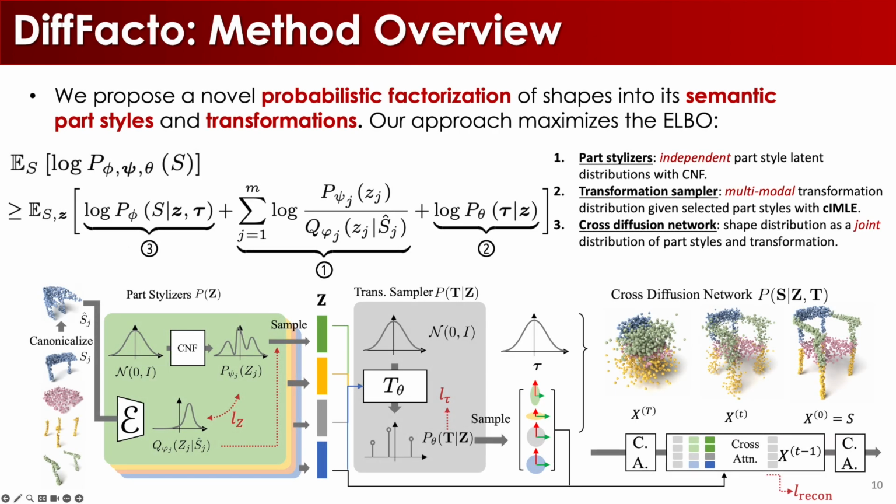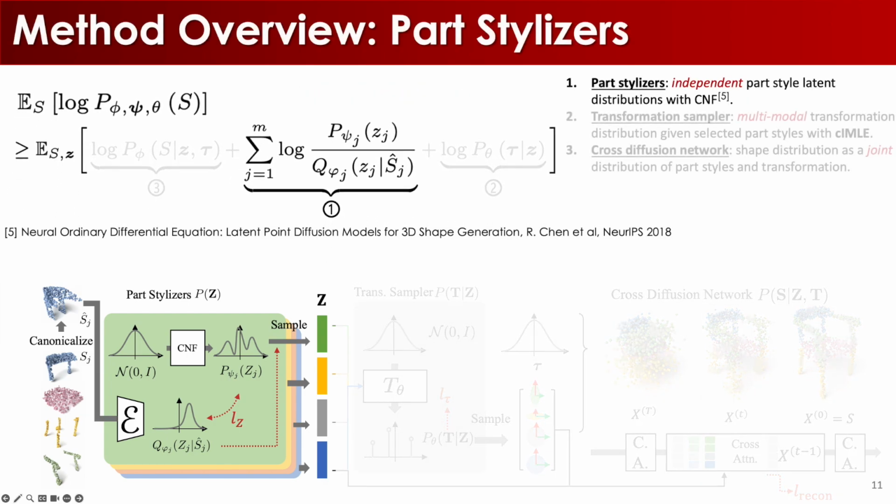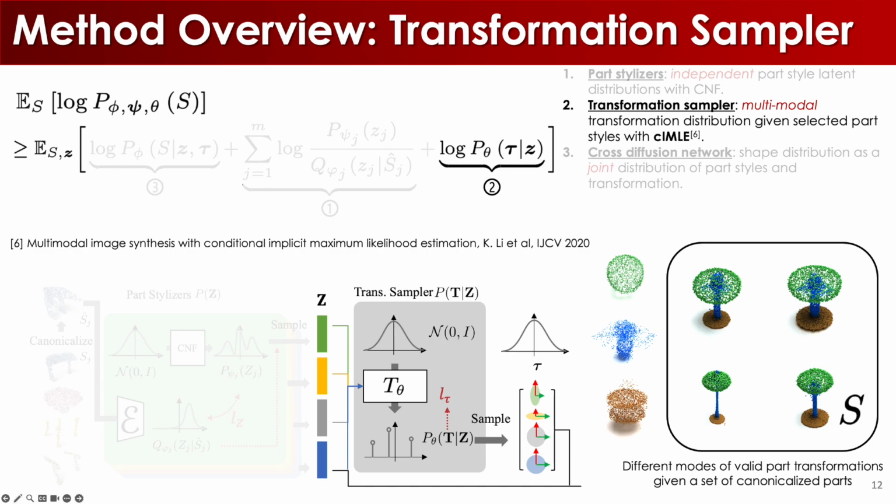To train the model with this novel probabilistic factorization, we variationally maximize the evidence lower bound. This results in 3 terms, with each term corresponding to one major component in our network. The first component are the part stylizers, which model independent part style latent distributions using independent normalizing flows. Given the set of part style latents, we design a transformation sampler that models the distribution of transformations using CMLE, which can model multimodal distributions. This benefits the transformation sampler because there are many valid part transformations given a set of part styles.